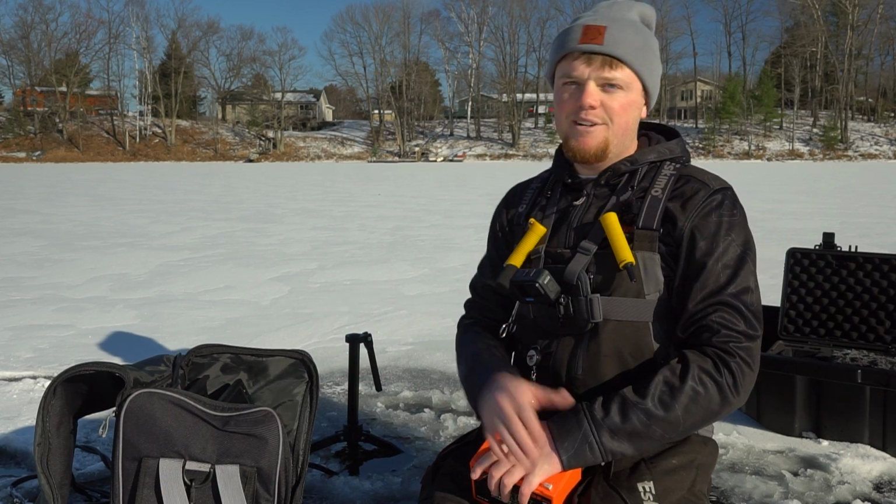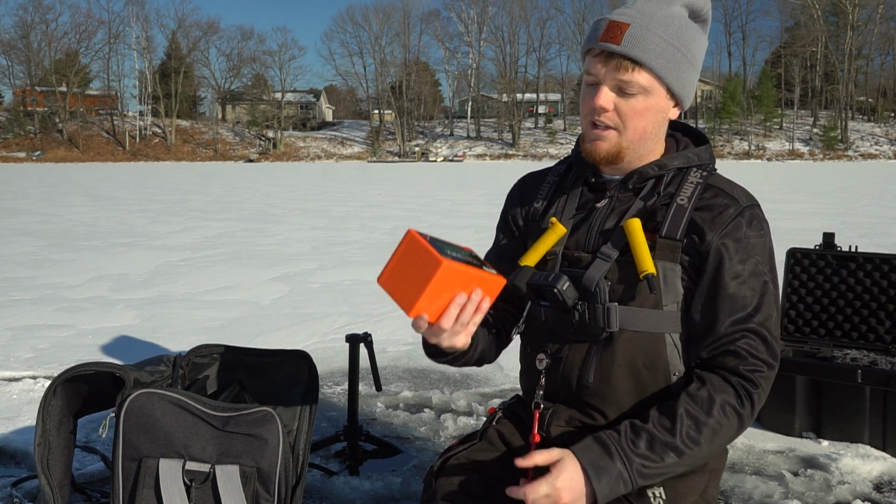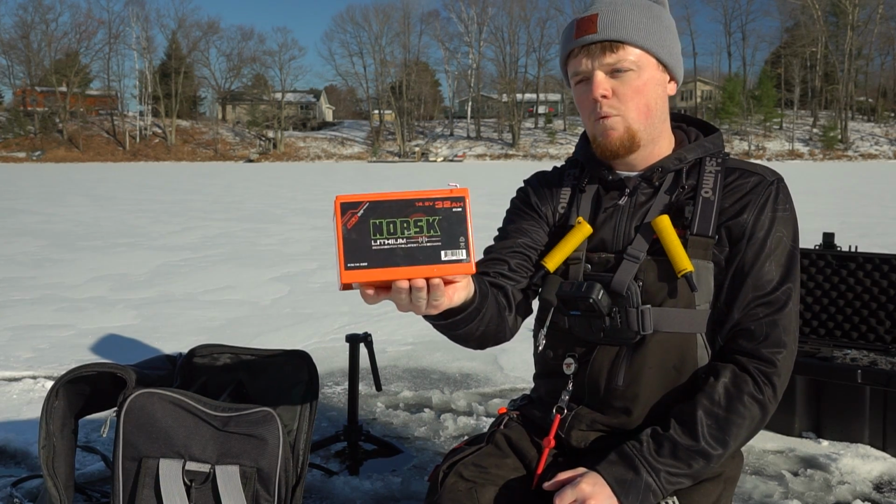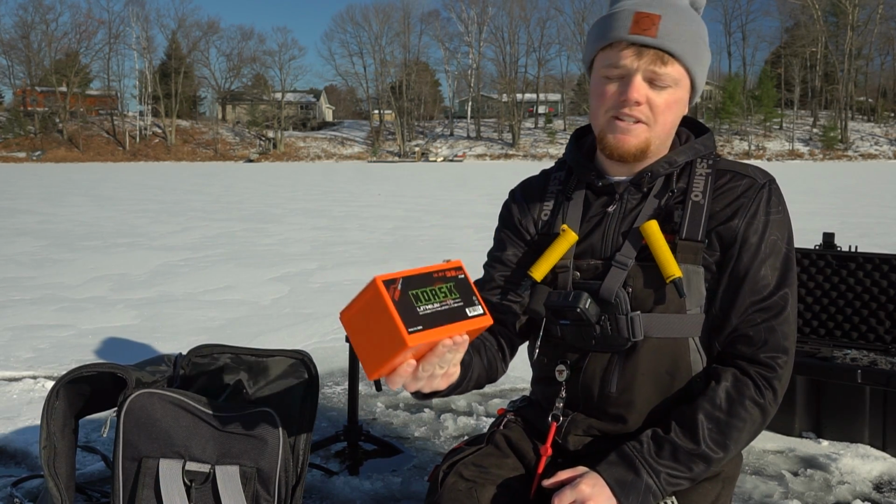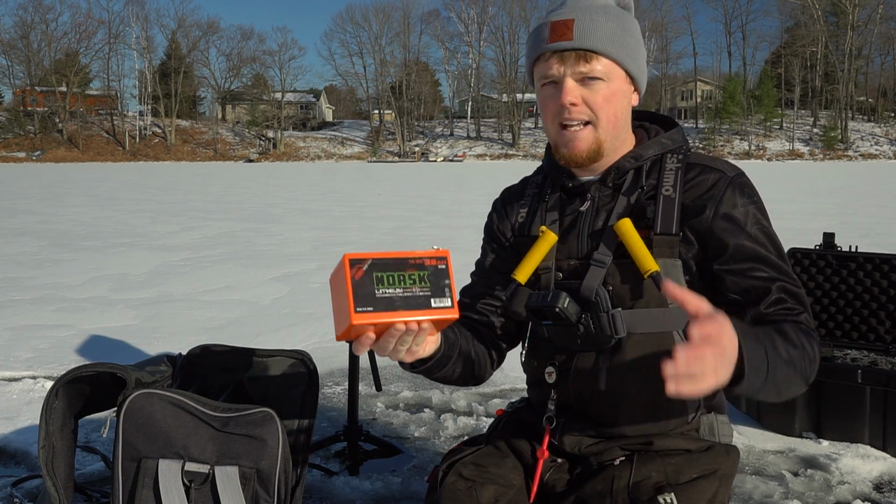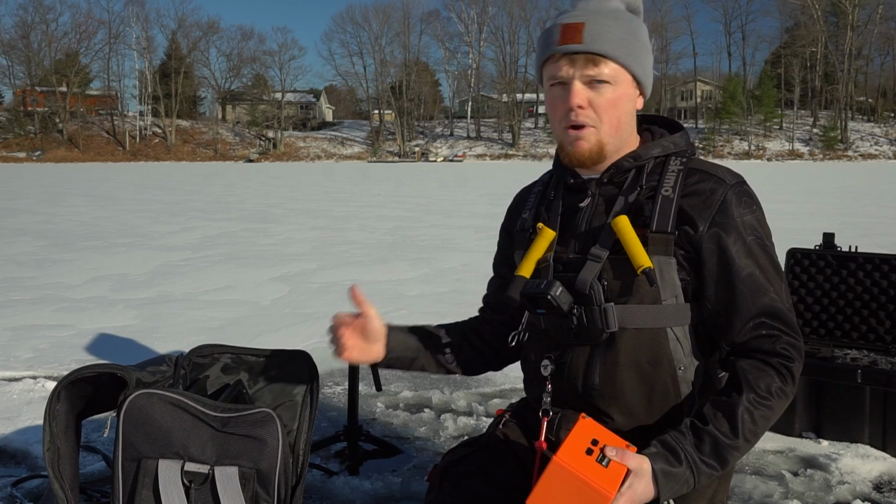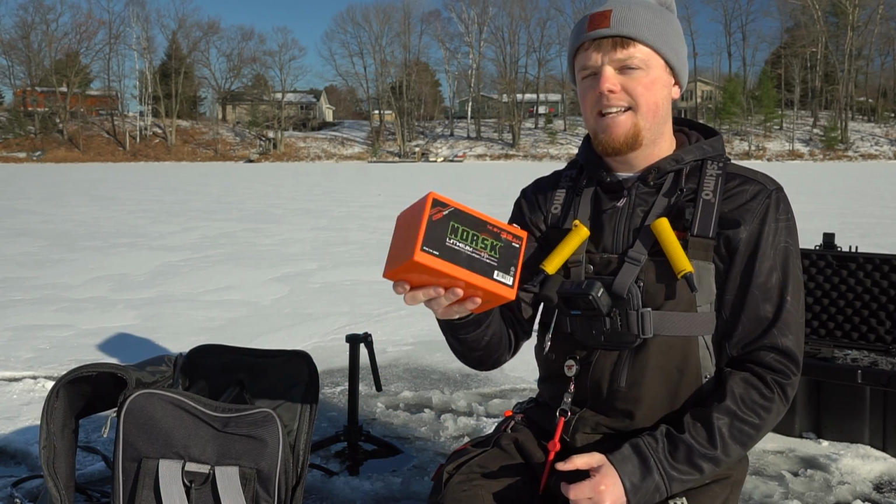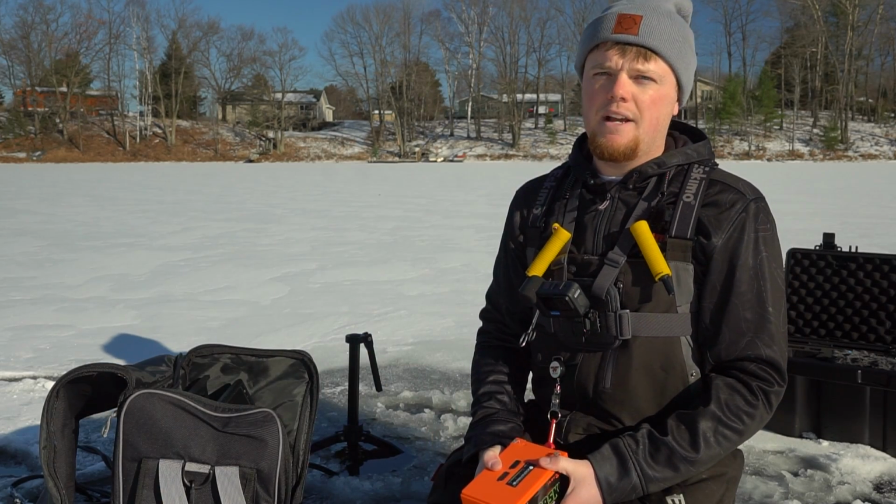But the batteries that I'm going to be running on my Livescope unit this year are these Norse Lithium batteries. These things are super lightweight. They come in a variety of different sizes. I got the 32 amp hour right here. This is going to run my Livescope depending on the settings that I'm using, the brightness that I'm using, anywhere from 20 to 25 hours. All of their batteries will fit in any of the standard shuttles that you can get for your Livescope units as well.